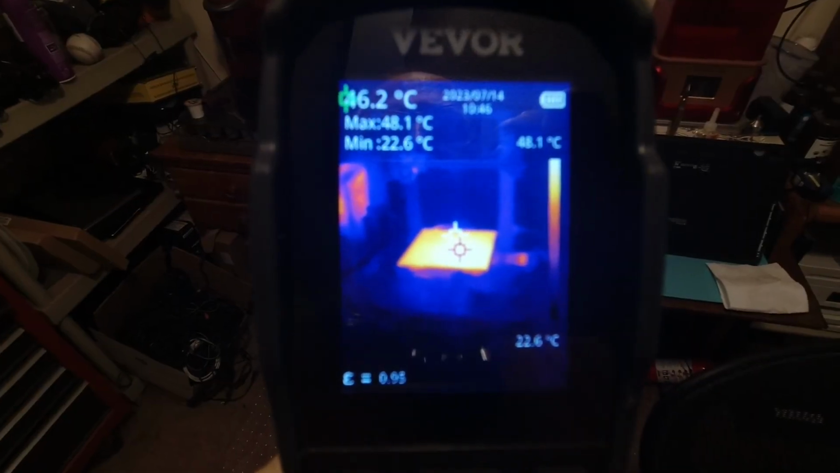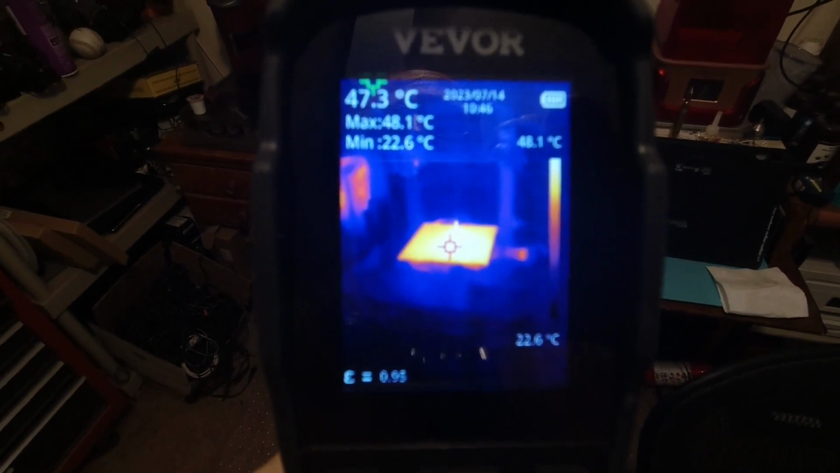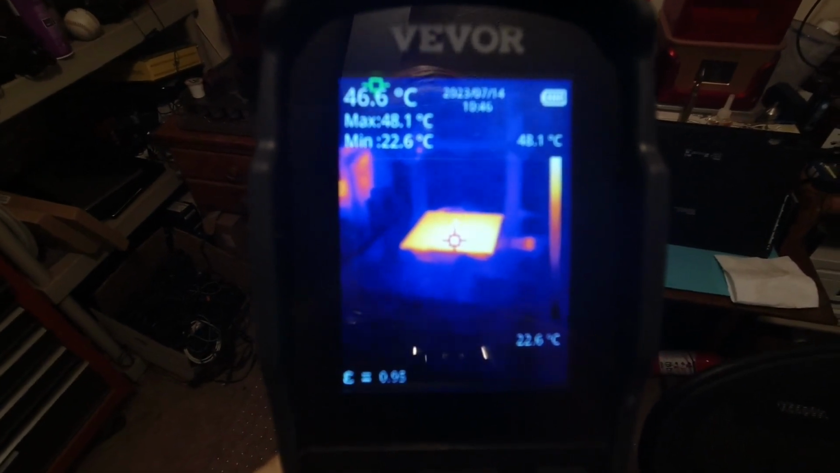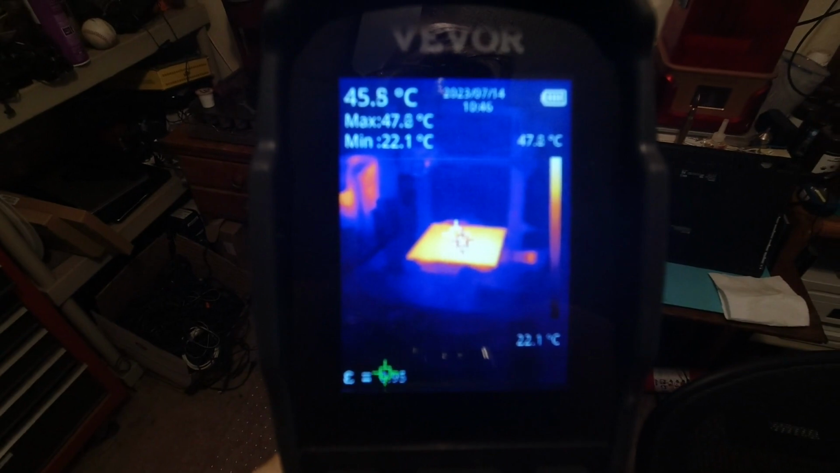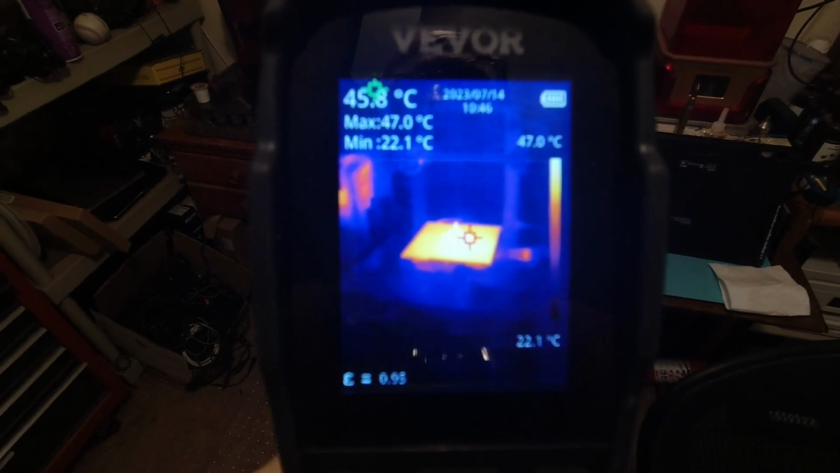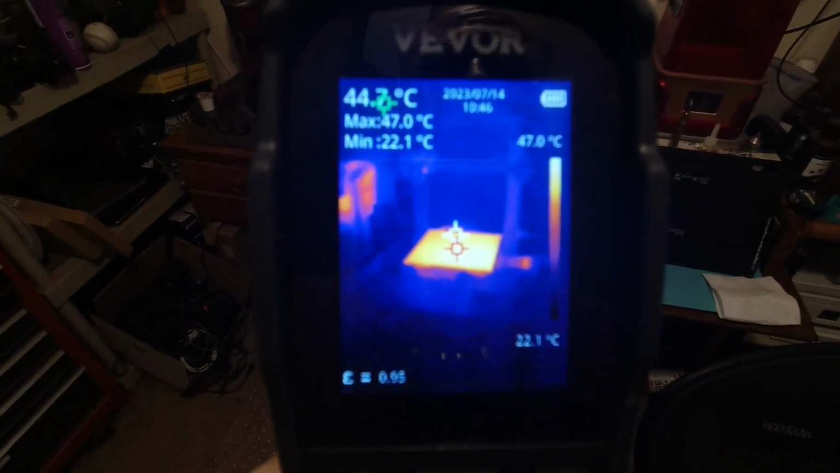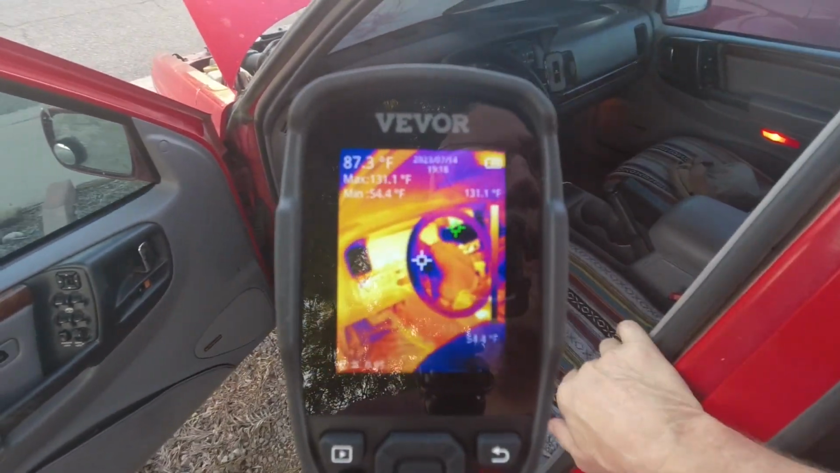One thing I want you to keep in mind is I am using a fixed focus action camera to record the thermal imaging camera screen, and it's closer up than it's capable of focusing. So the screen on the thermal camera is actually sharper than what you're seeing. Keep that in mind, and I will also show you some of the photos and videos that the thermal camera itself can take. So I just want to give you all an idea what this looks like in a car.